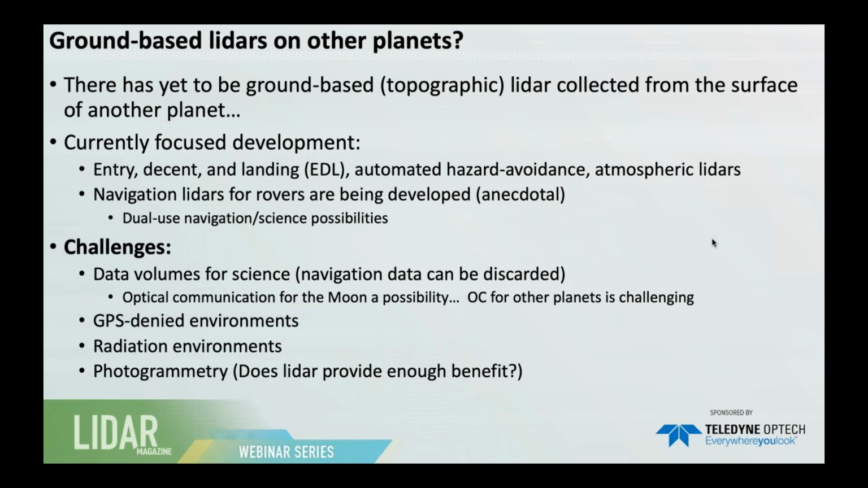And then other planets are essentially GPS denied environments. We don't have GPS around other planets. So how do you get these systems to operate using either just an IMU or some other system? And then there's the kind of harsh radiation environments that you might be dealing with in these environments. So you would have to make a far more robust system, perhaps, than what you would be designing for Earth.